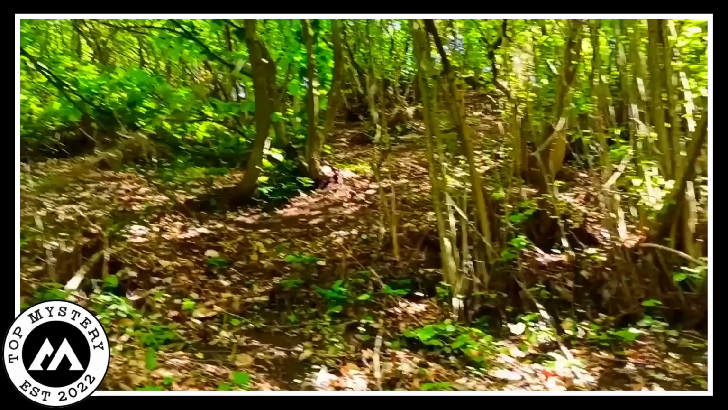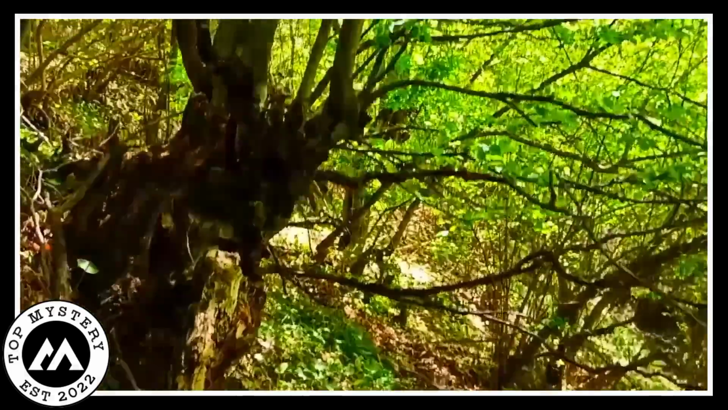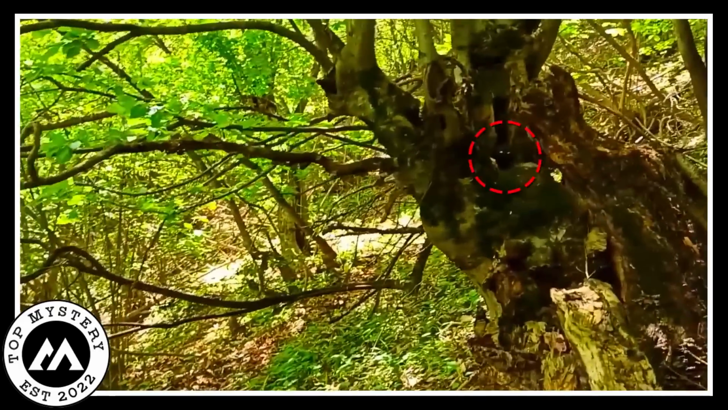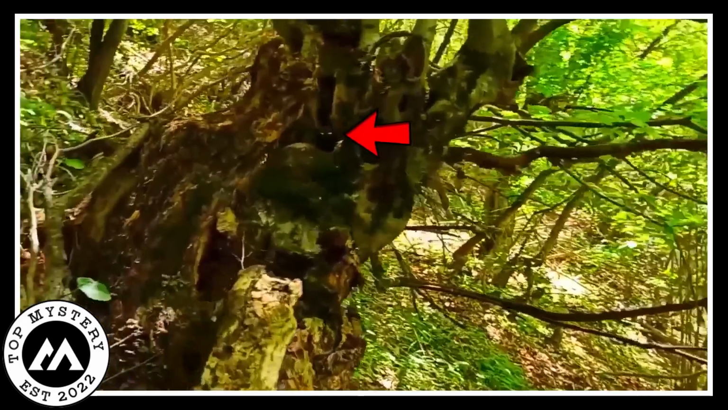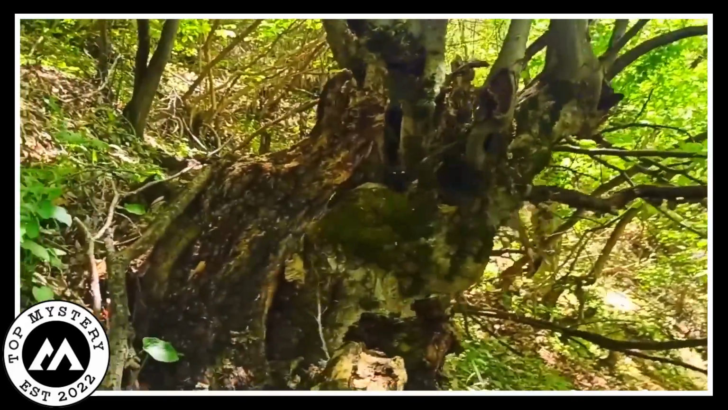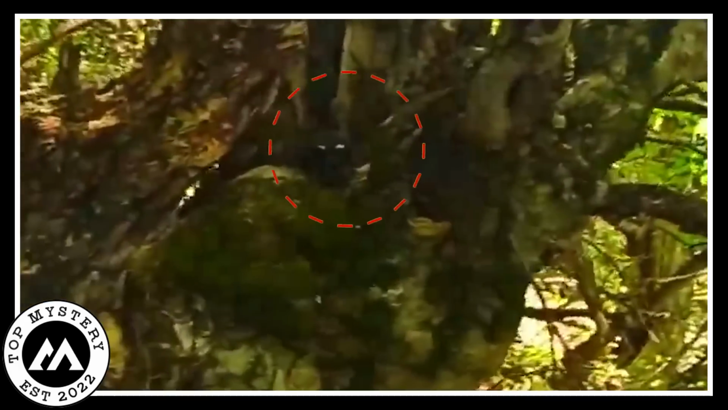Creepy figure. A hunter strolling through the woods minding his own business when all of a sudden he spots something super eerie. Get this, a tiny human-like head of a spooky creature, all dark and mysterious, is peeping at him from a tree. Now, this is not your usual walk in the park. The video taken by the hunter shows this little creepy creature just staring back at him.